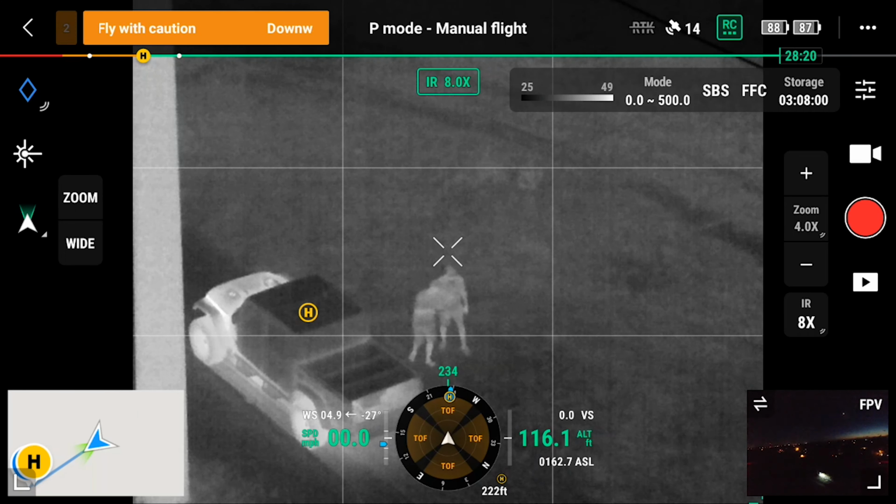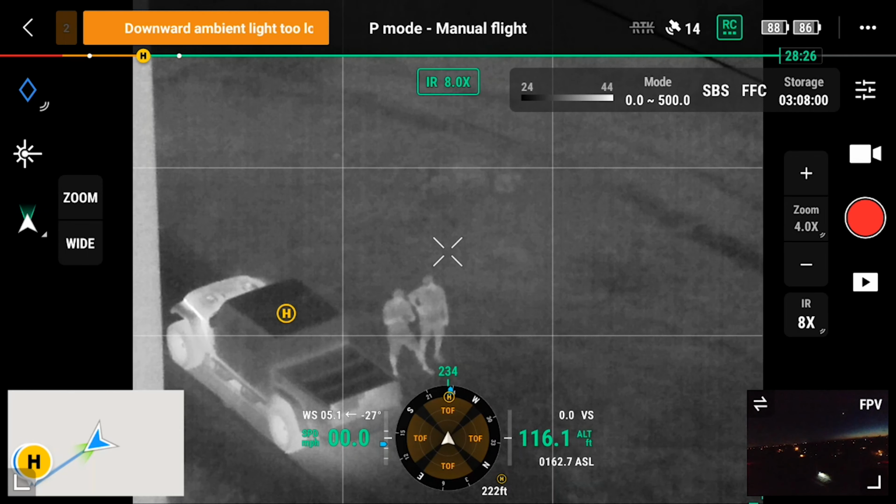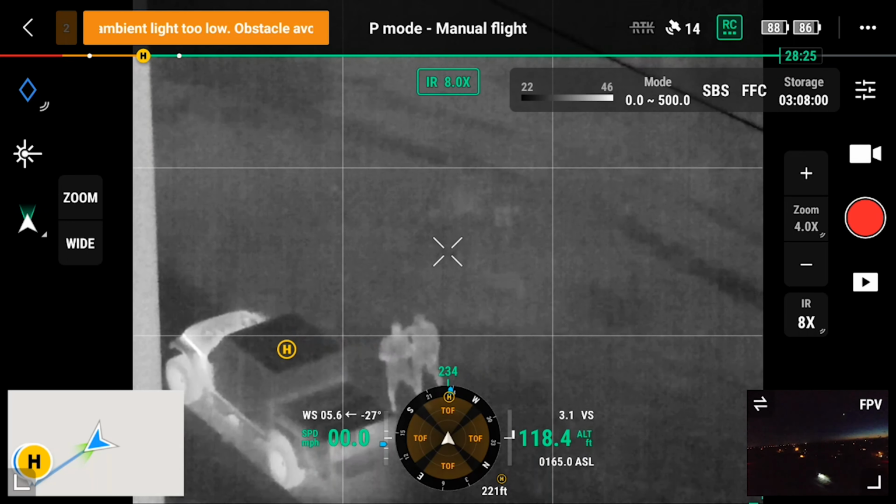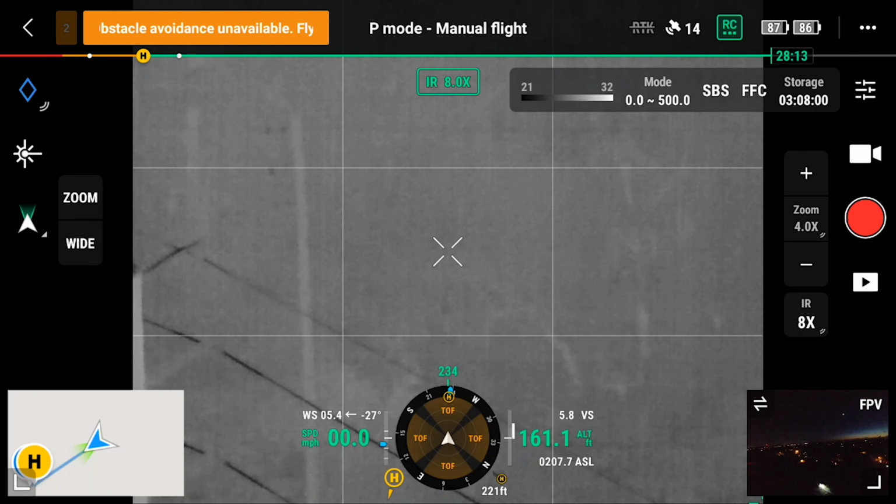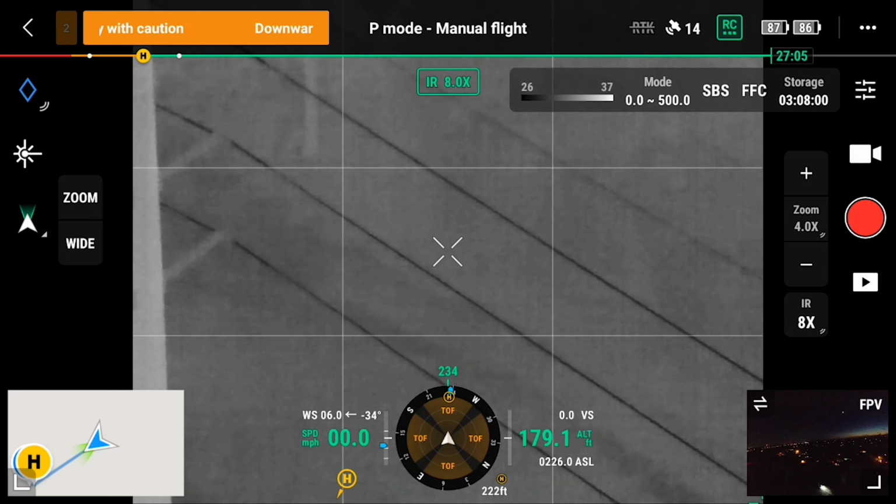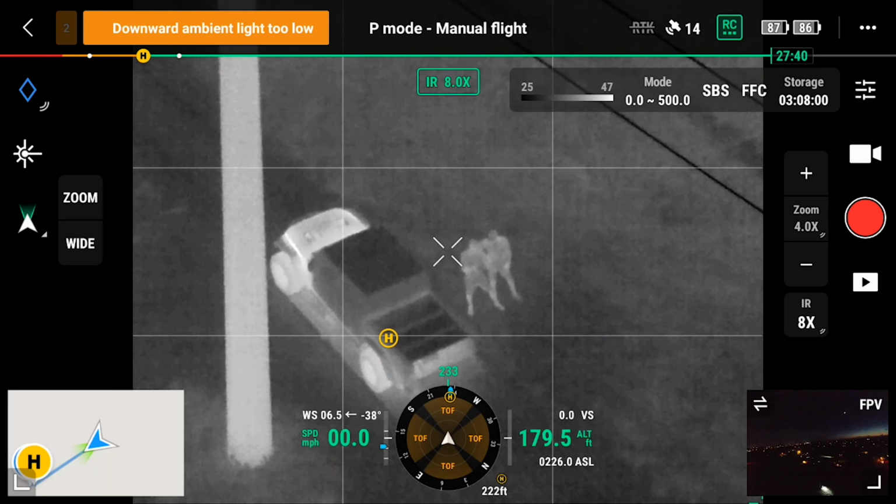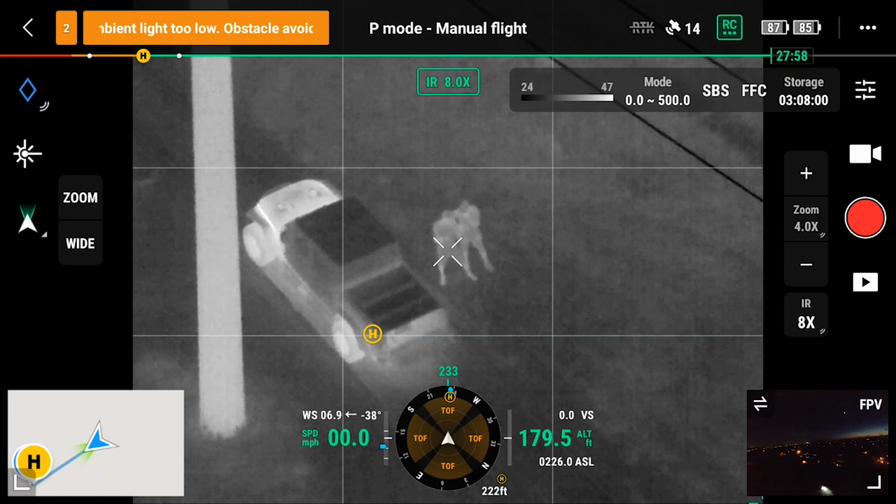If I was doing surveillance, let's say I had a farm and I wanted to do surveillance around the perimeter of my farm, this would be a great use case if I found somebody possibly stealing from me. I can basically monitor them at a distance. Now, it's about 300 feet or so away from myself. I think at the max it was like 295 feet, but in this video, it was like 222 feet in distance.